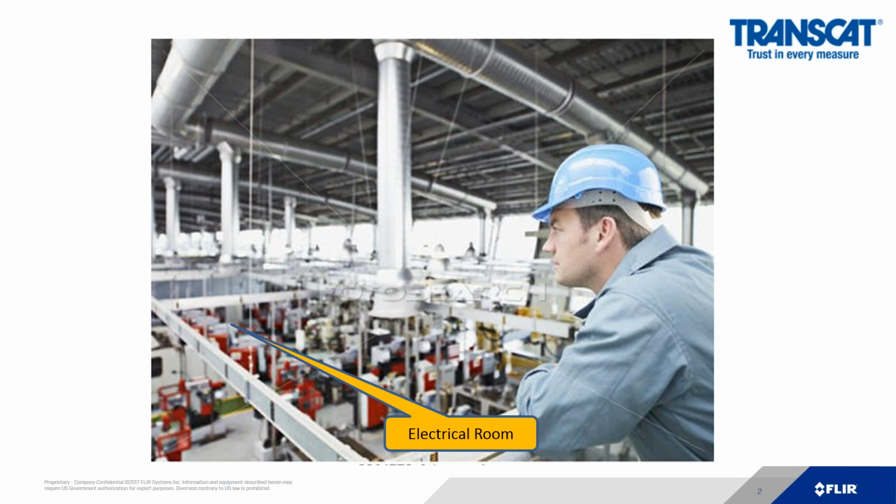So they would hire out consultants, or if they were large enough, get their own. But of course, they would take it right to their electrical rooms, their utilities, and basically just do the most critical parts of their plants because the cameras were very expensive, complicated, hard to use, and they only trusted their very best employees at that time with that technology.